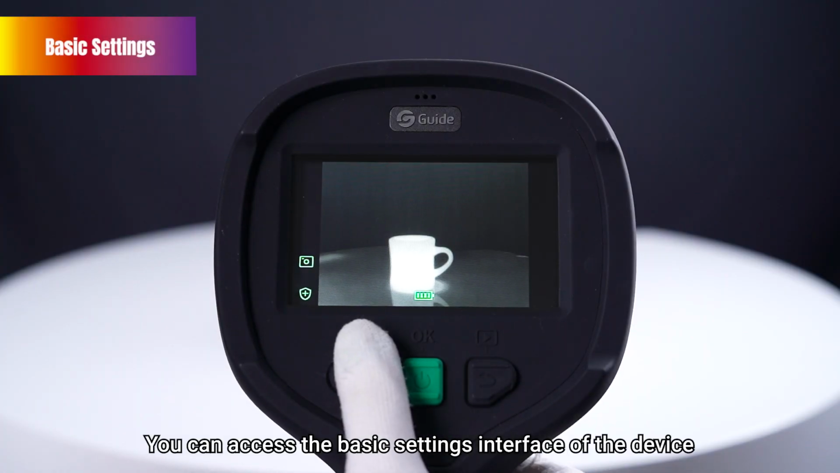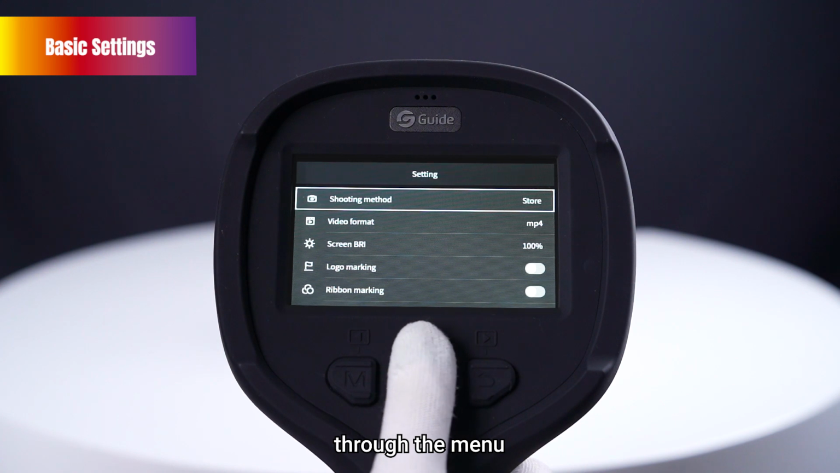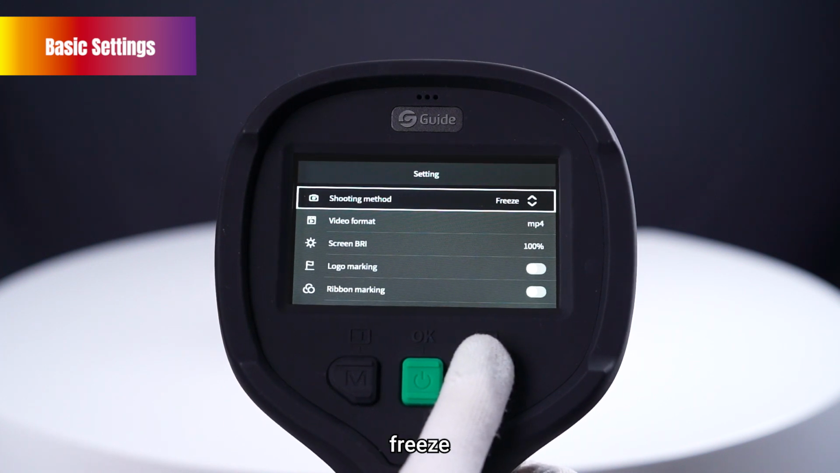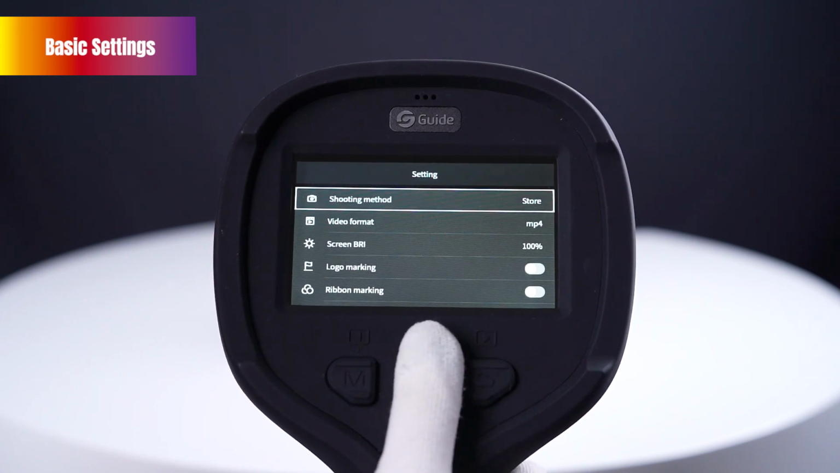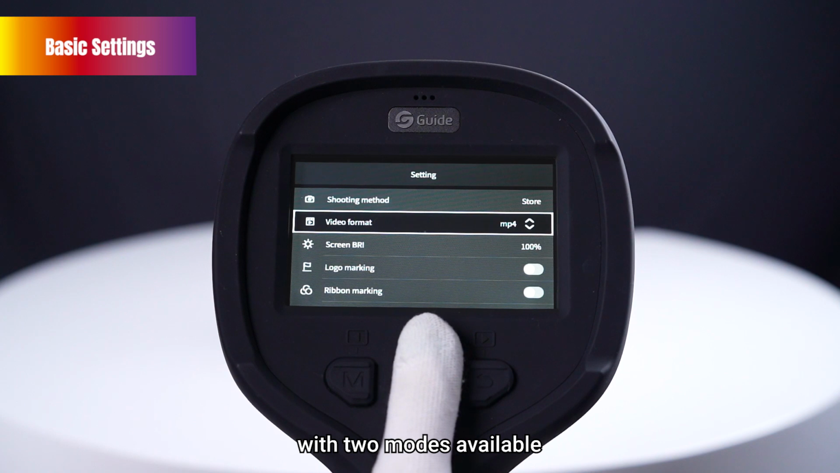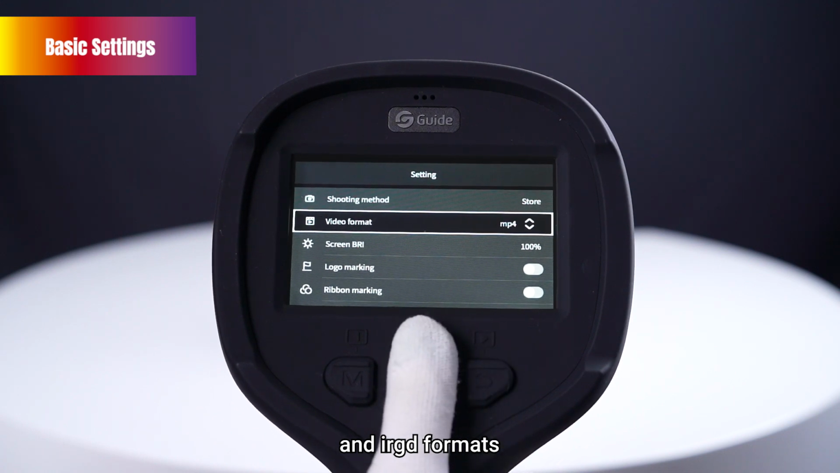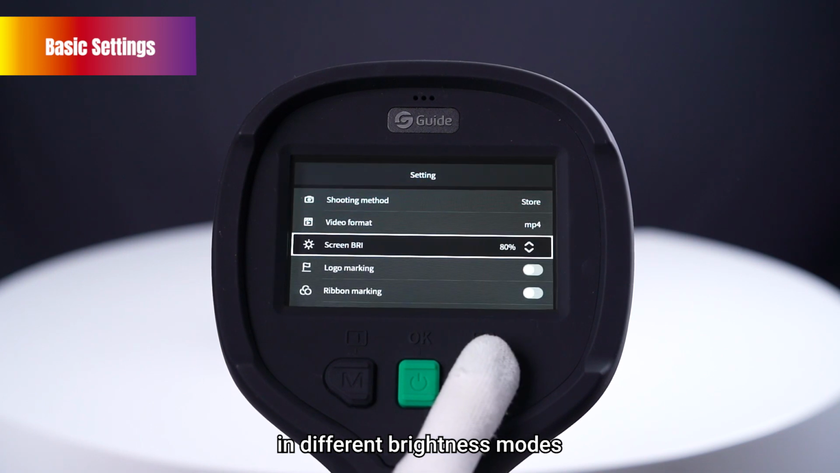You can access the basic settings interface of the device through the menu. First is the shooting method, where you can choose to store photo, freeze, store, or record video. The second is the video format, with two modes available, MP4 and IRGD formats. Screen brightness can be adjusted in different brightness modes.